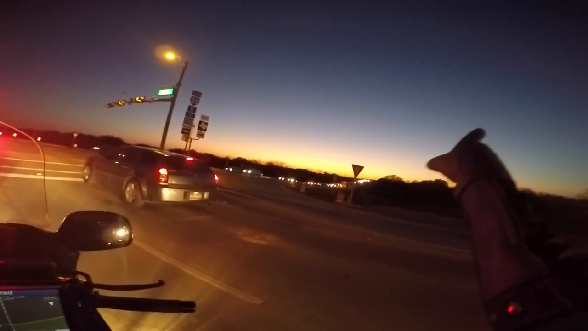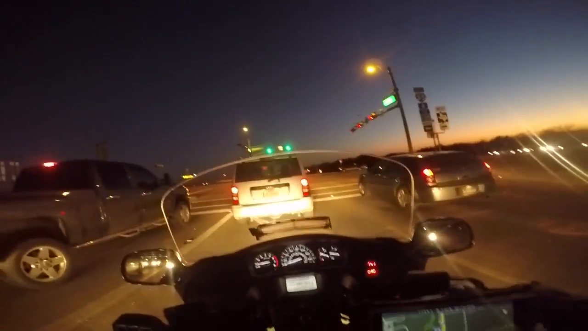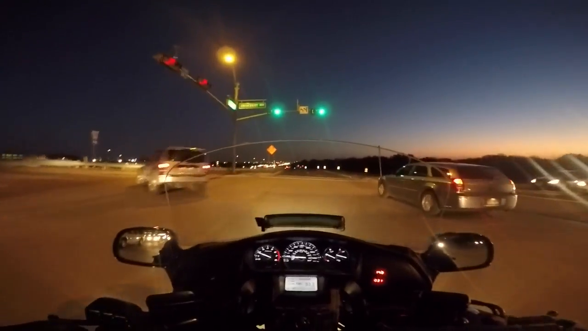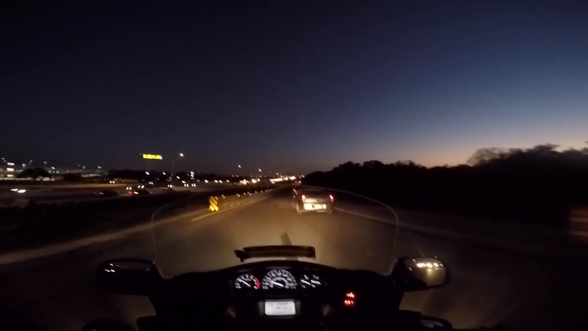I built a house way out that way, and I had to drive all the way down 620 and all the way back up 183 just to check on my house. Now it's just unbelievable, the amount of people that are here now. Anyway, I'll head into Round Rock.